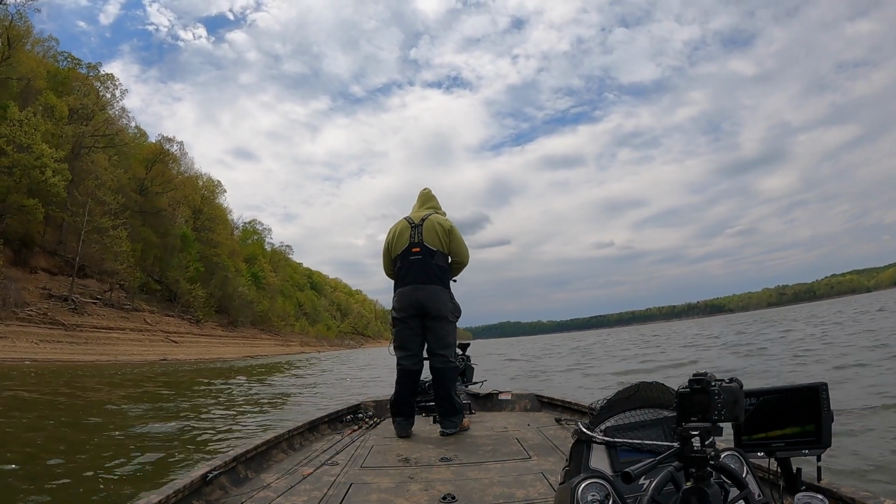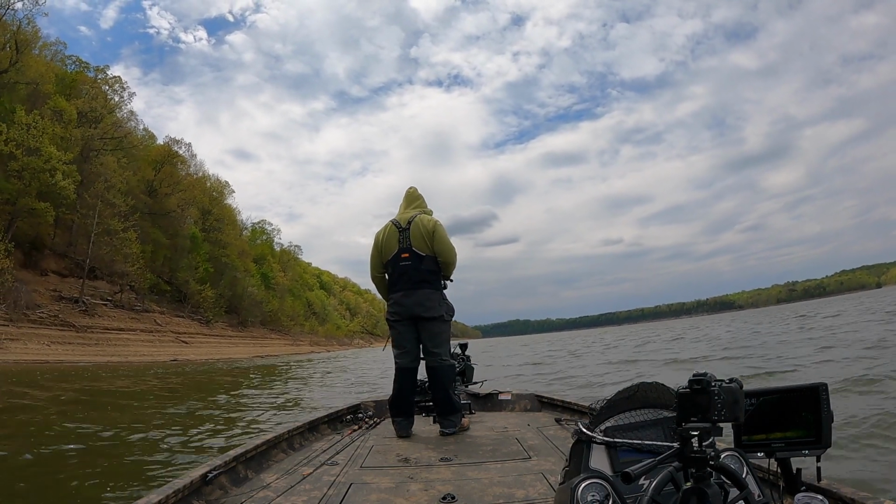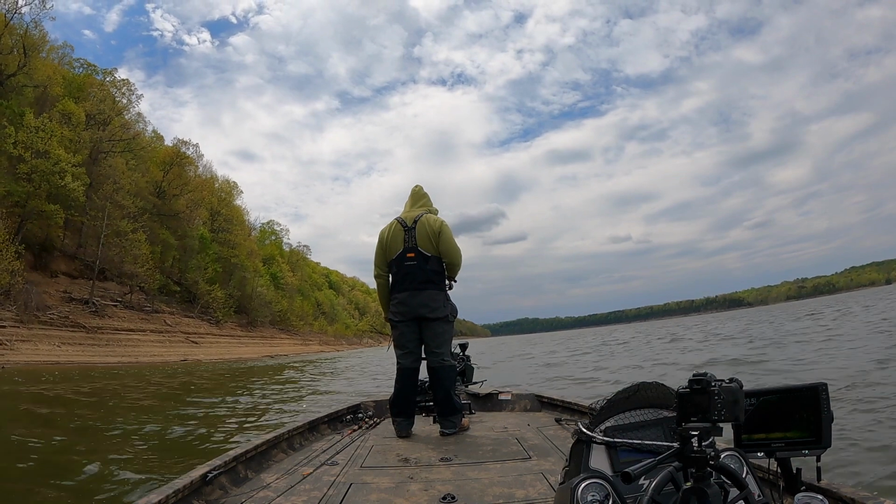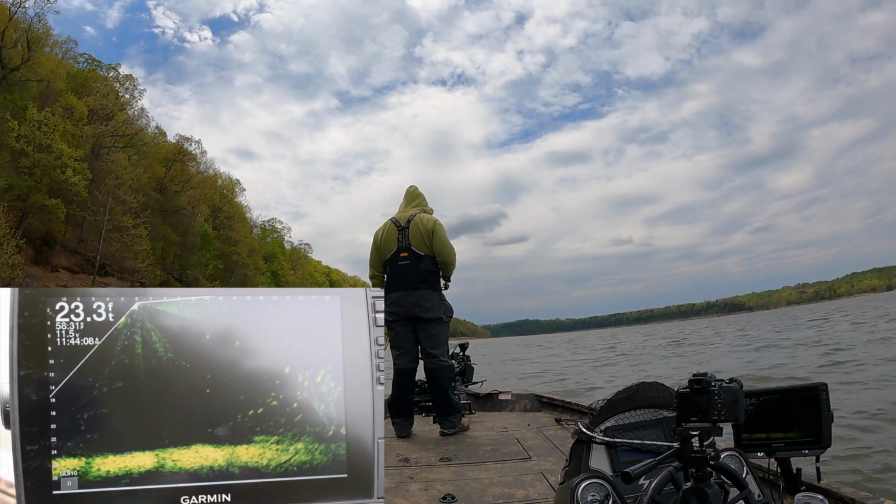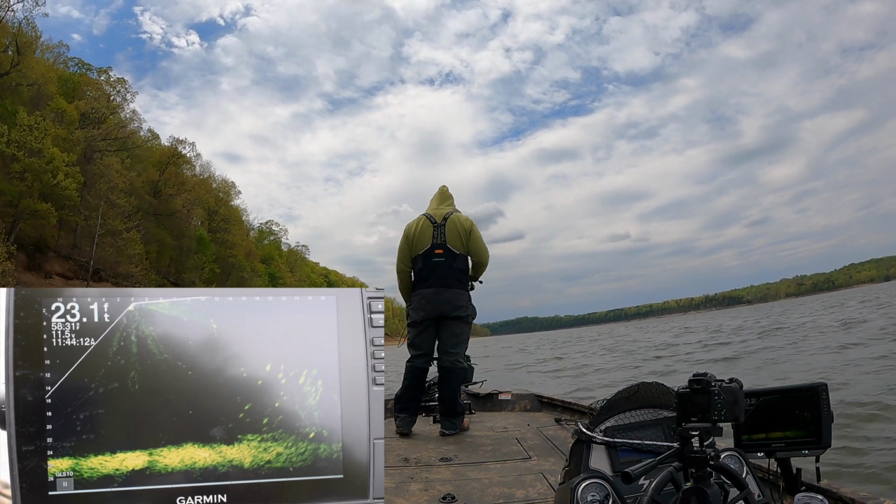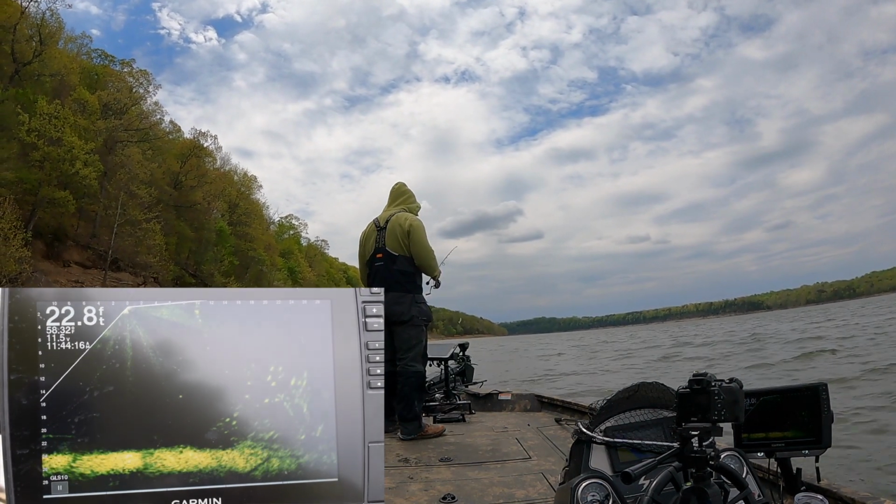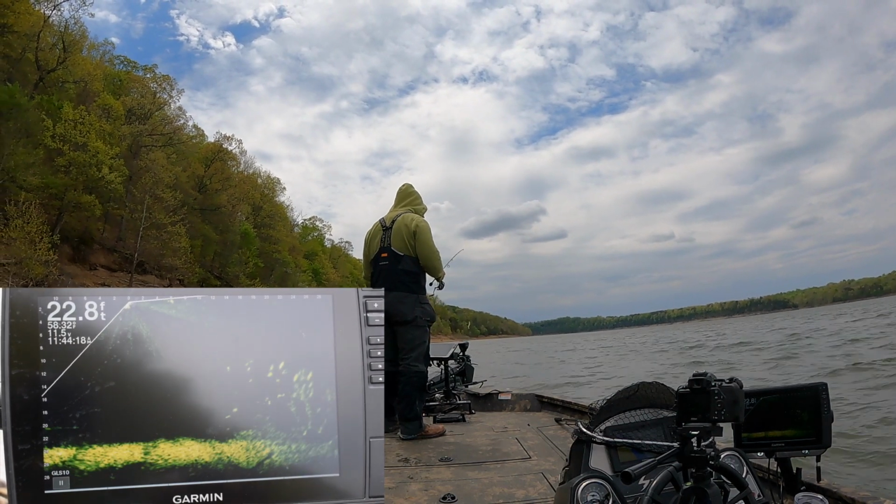And this week I know I've caught, I think, 6 limits, but they've all been put back. I have not put a knife in any fish. I put them all back. Whenever I get ready to eat some, I'll catch me a mess and clean them and eat them. But it's been a lot of fun fishing, and I've been learning.